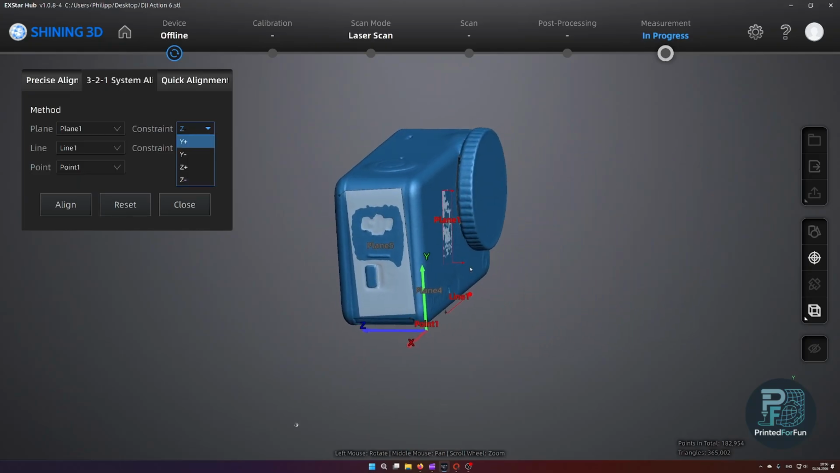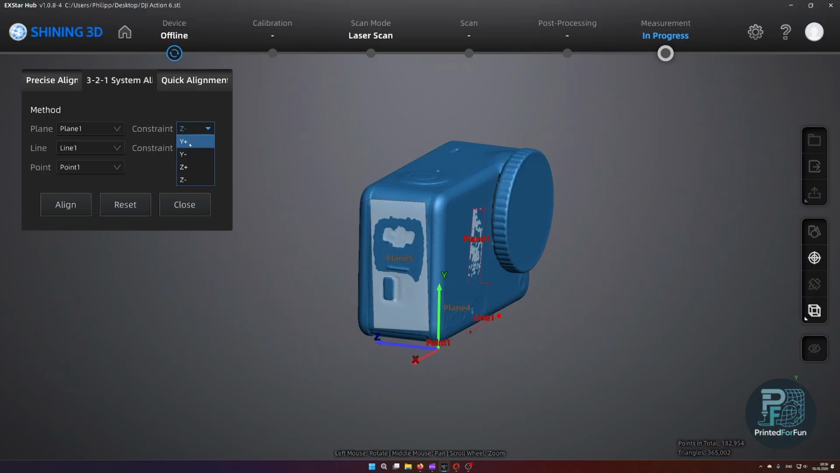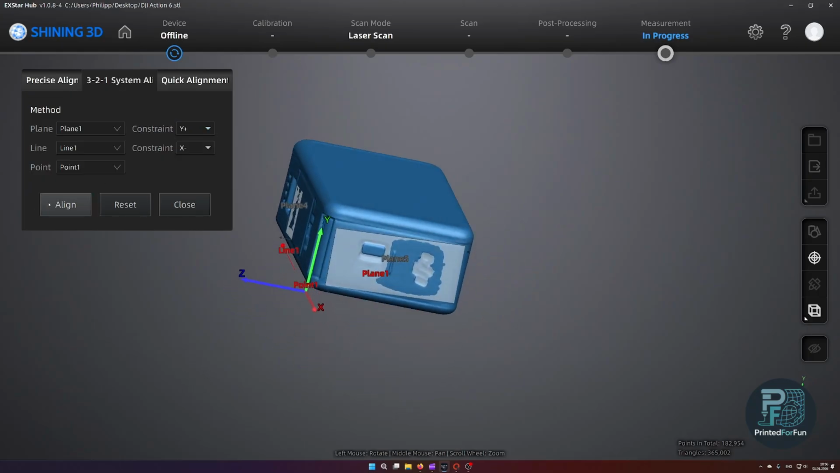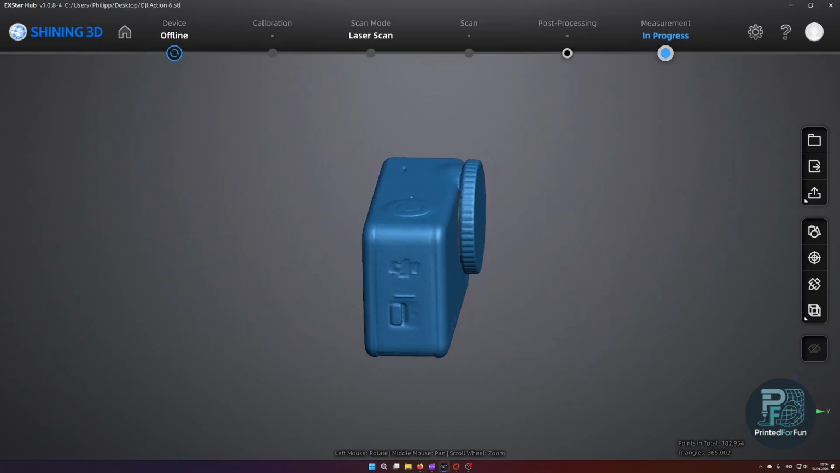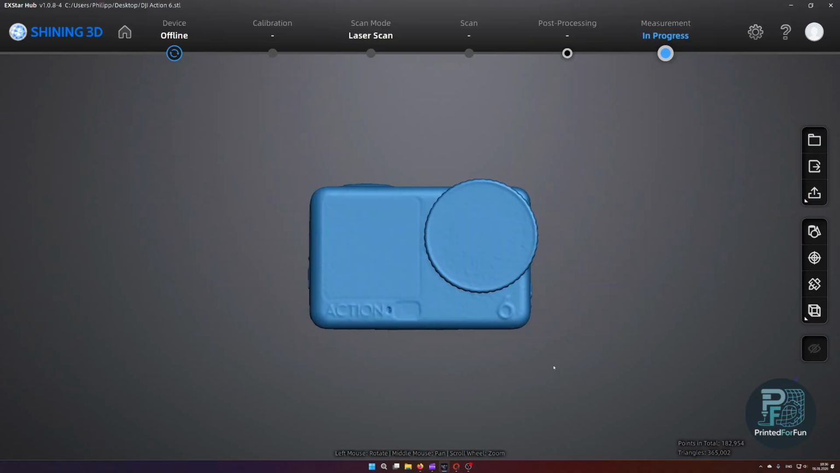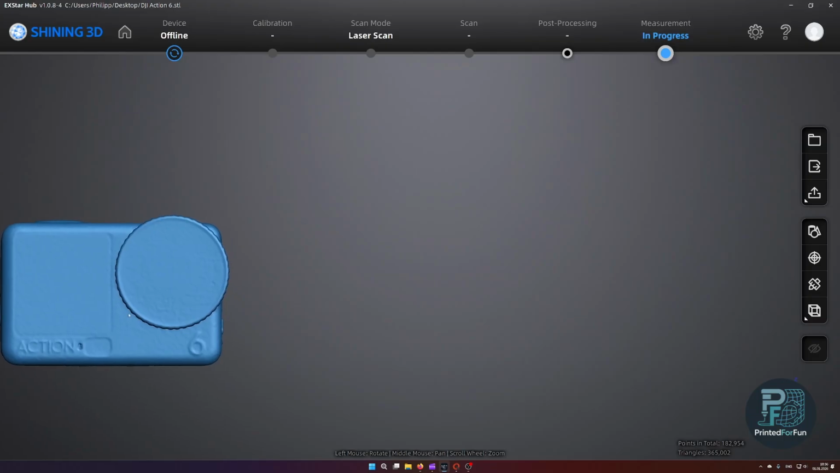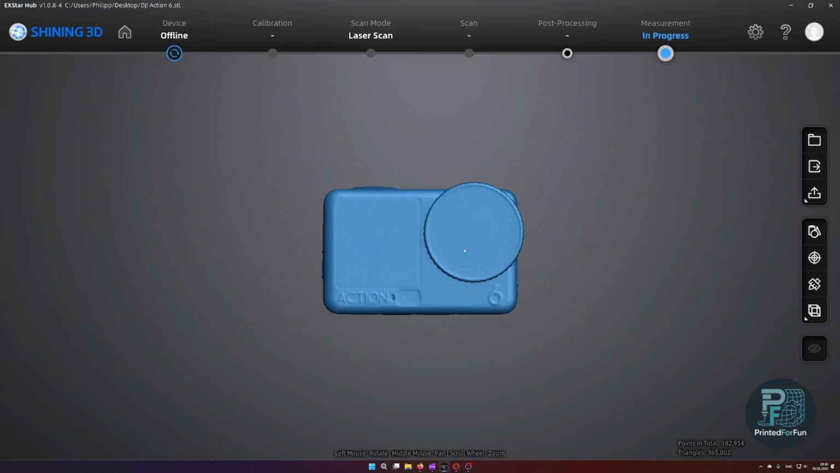But first let's change this. I want the plane 1 to define the... actually, I wanted to define the y-axis. Y+ axis. This looks nice to me. So now my model is fully aligned, and if I now try to move it a bit to the bottom of the screen, you can see it's nicely aligned. Okay, this was the workflow within Exstar Hub.